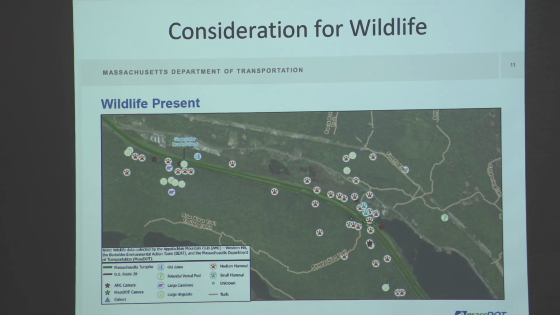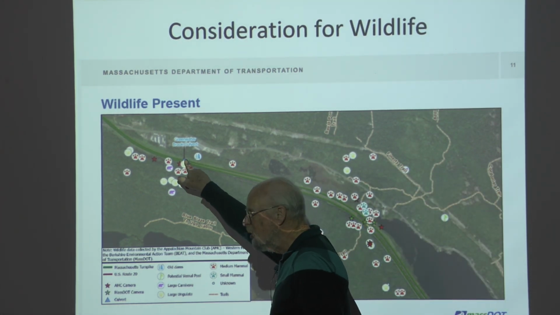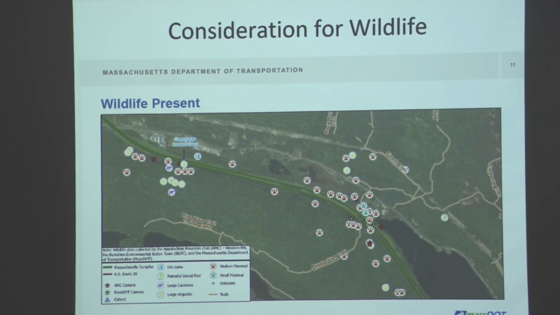Now you'll see a conglomeration of sightings over in the area further to the west, over in here. This is where Greenwater Brook goes under the Mass Pike, and a little further downstream, it goes under Route 20. So one of the areas we studied, we studied both of those underpasses and 2 locations up where the bridges currently are.